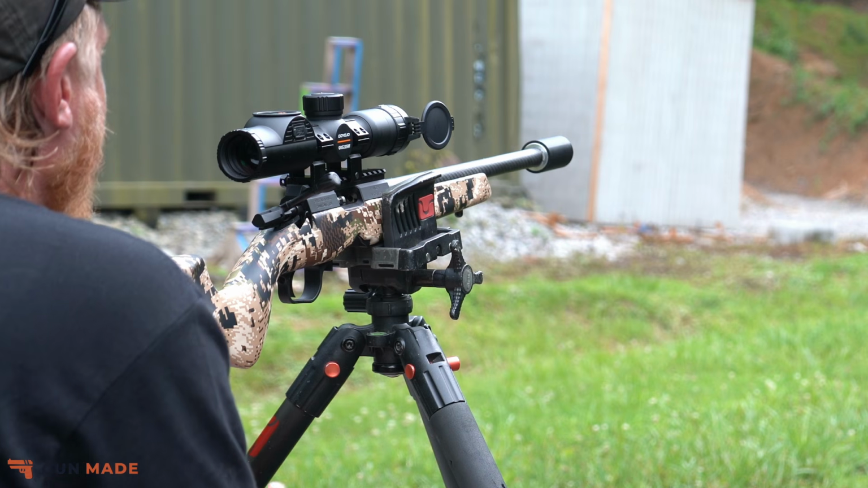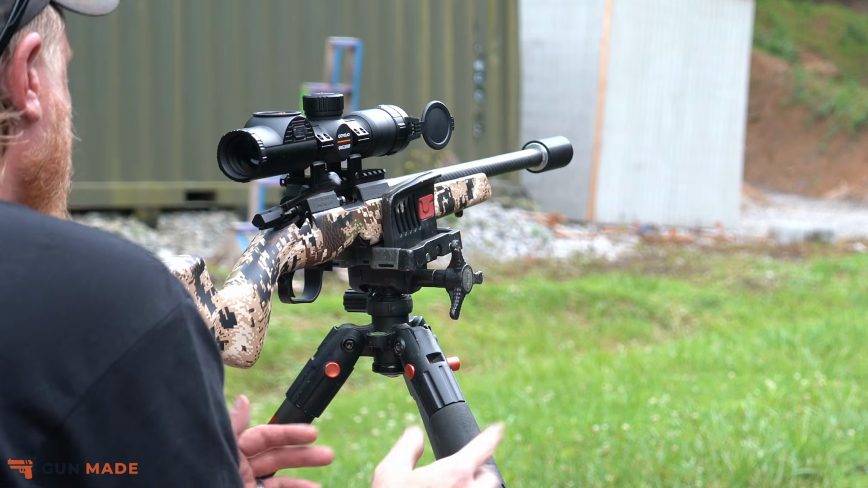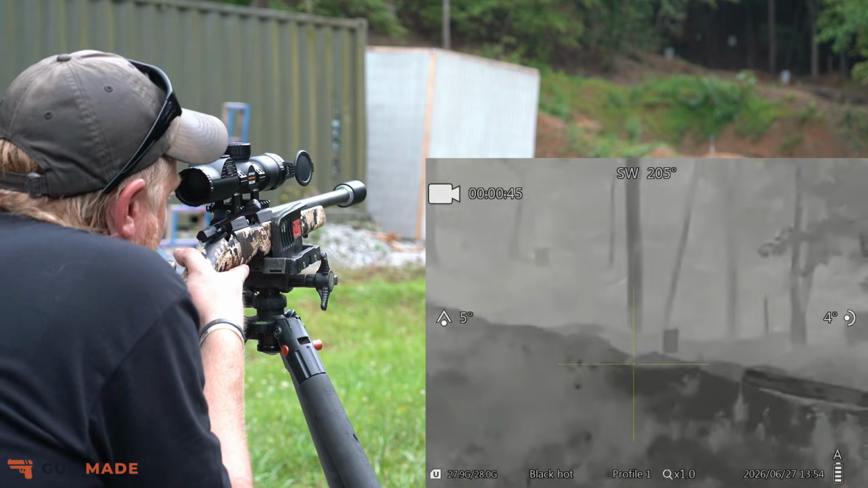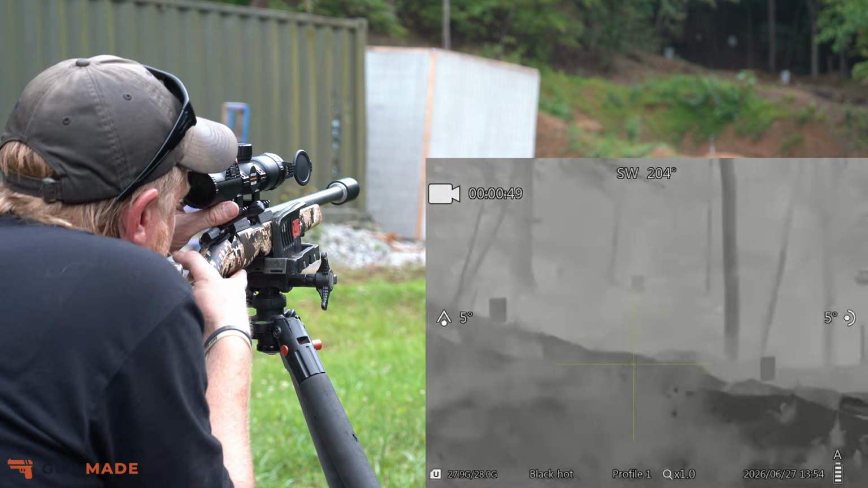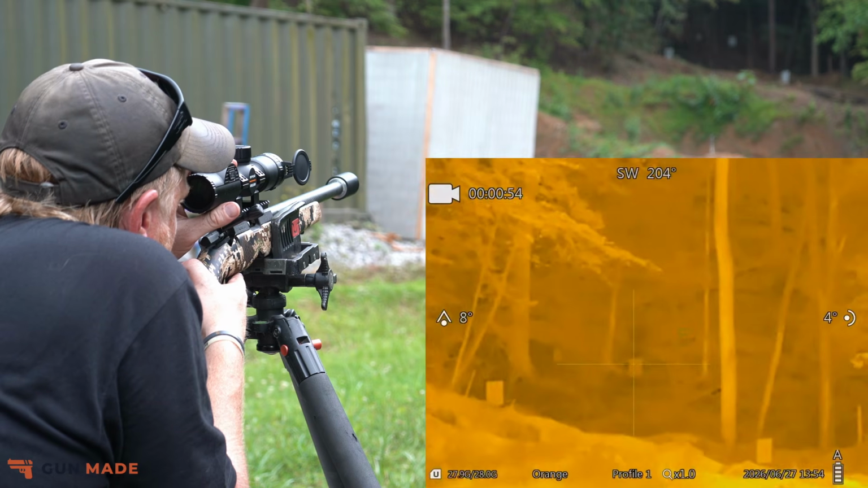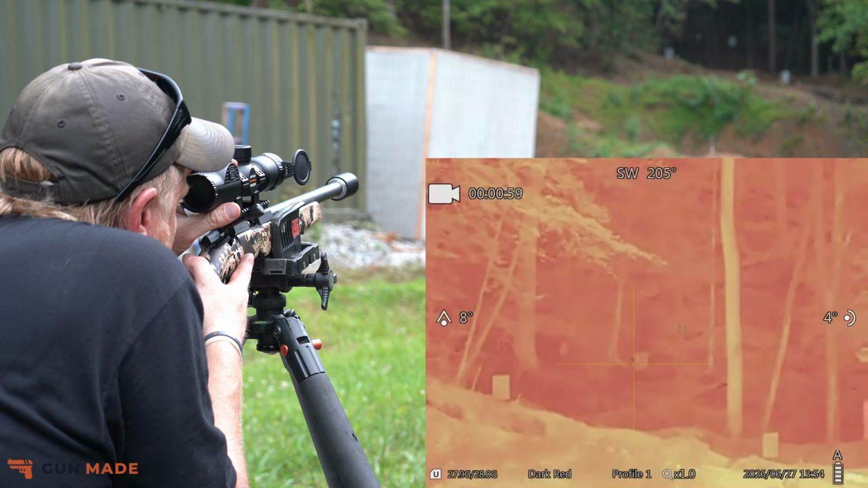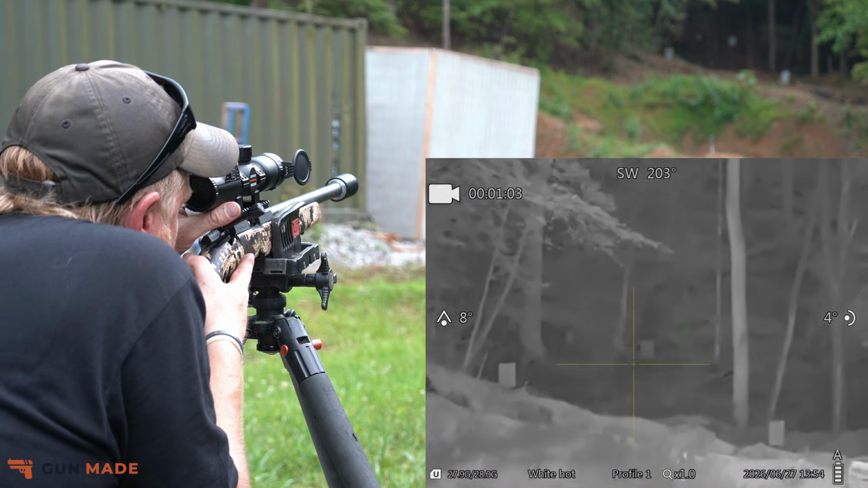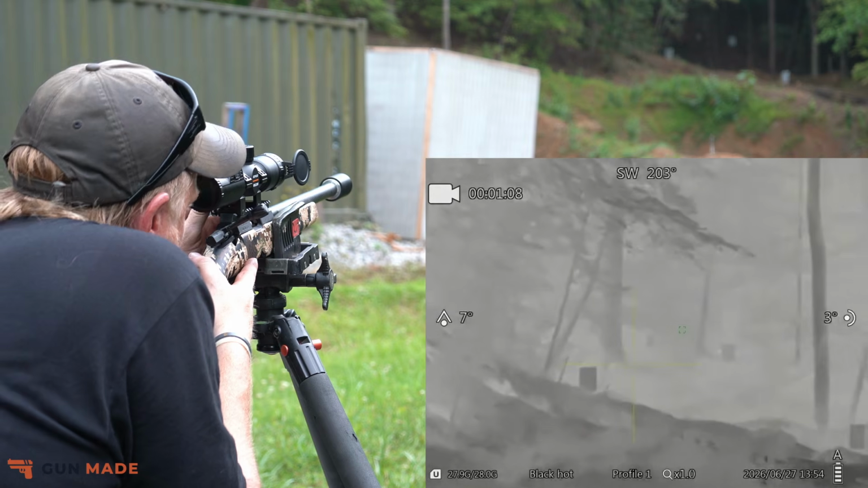So I'm sitting here at about 100 yards to the first two targets and about 140 to the back two. Got a couple of mags we're going to run through this thing and see how zero we are, and then kind of run through the color palettes, the rangefinder, all that good stuff. So starting off, go through the colors. There's that white hot, black hot. I like the black hot.